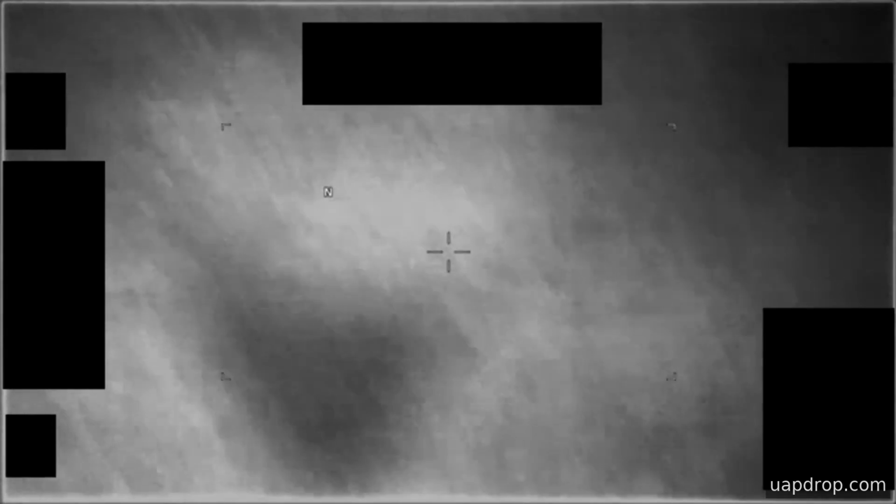The clip was uploaded to a classified network in October of 2020 and later identified as part of a responsive collection by the All-domain Anomaly Resolution Office, referred to here as ARROW. ARROW assesses that this video is likely derived from an infrared sensor aboard a United States military platform operating within the United States Central Command Area of Responsibility in 2020.